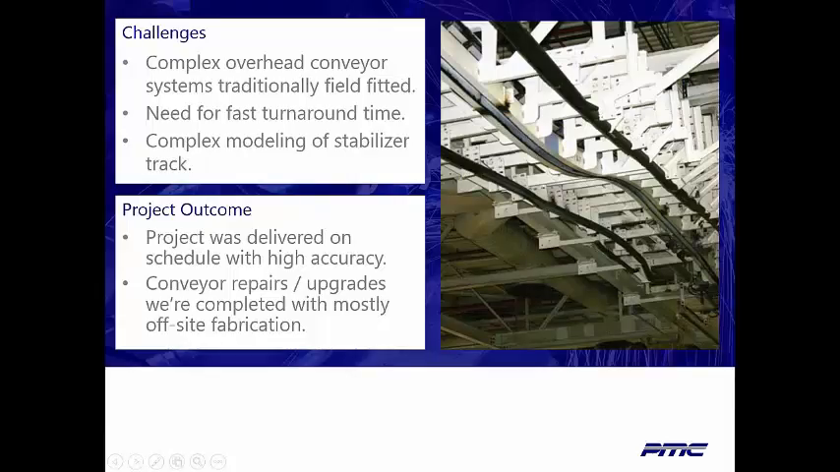We already covered some of the challenges, very complex overhead systems. They needed a very fast turnaround time. In general, these are completed from the time we scan to the time the model is delivered in less than a week. Stabilizer track in general is not just complex, but it requires a high level of precision to ensure that these conveyors don't rock back and forth, the carriers don't rock back and forth.